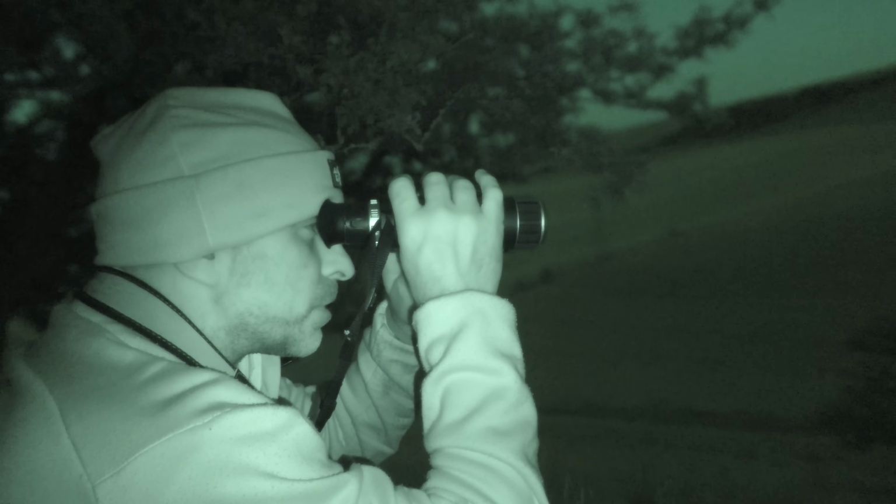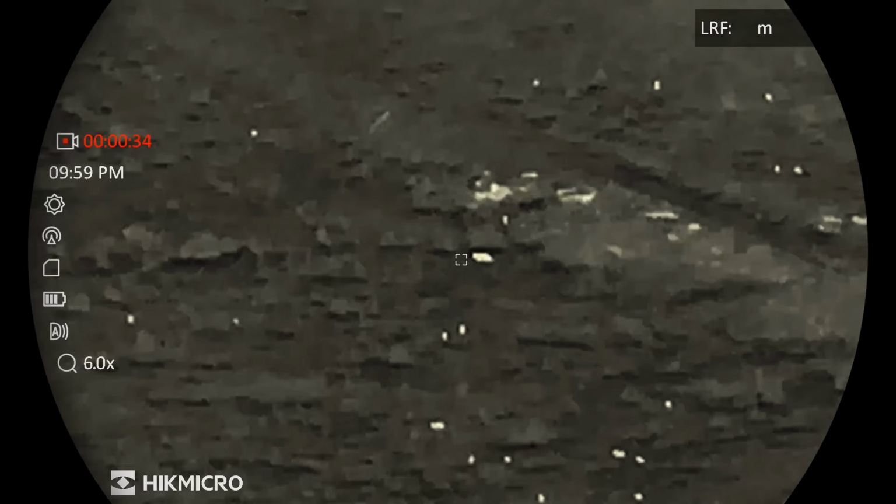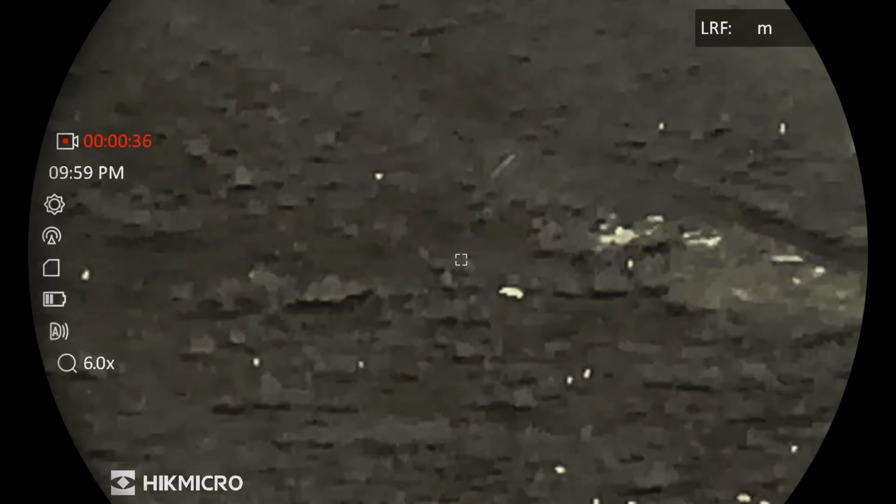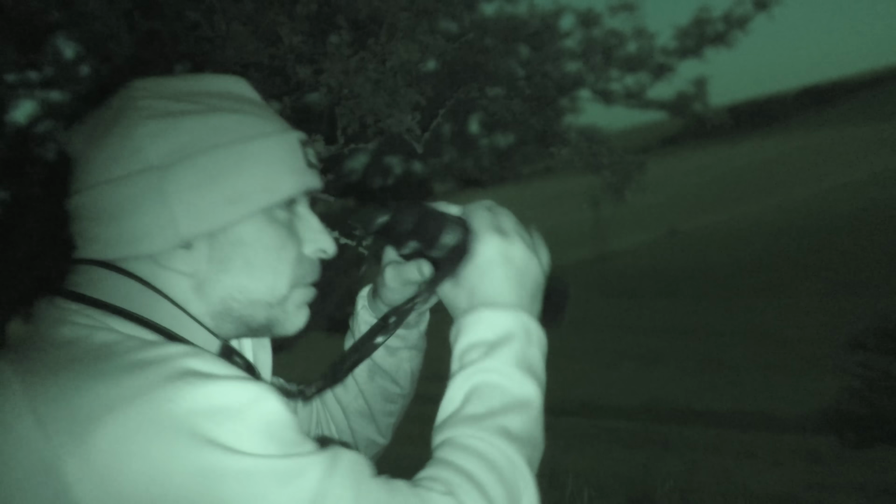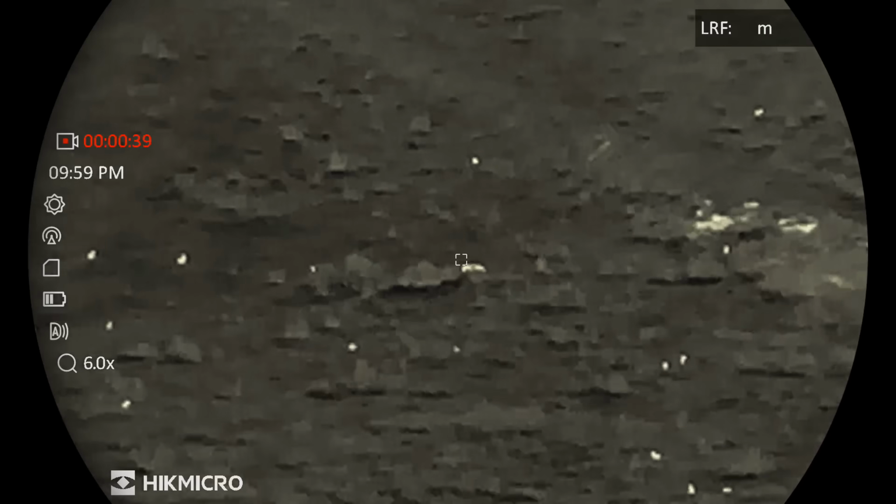Got something down here, what's this? Oh, it's a badger. Yeah, it's a badger. You can tell it's quite stocky, low to the ground, the way they move and the arch in the back.